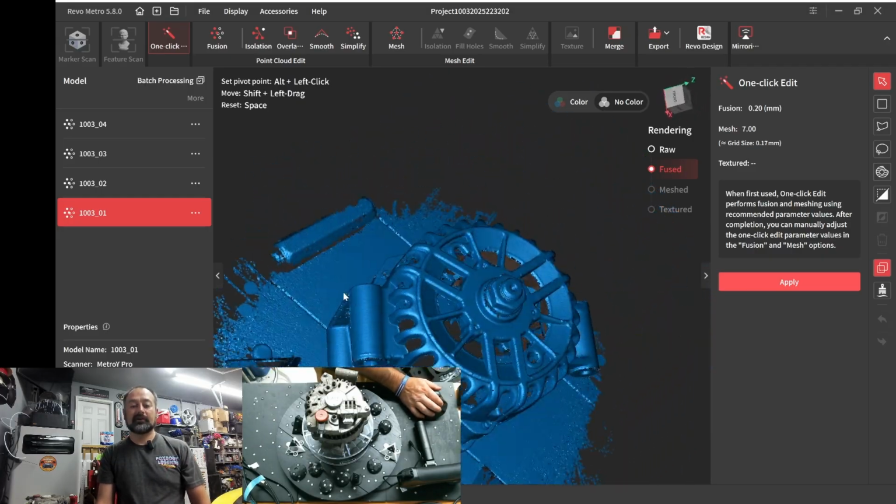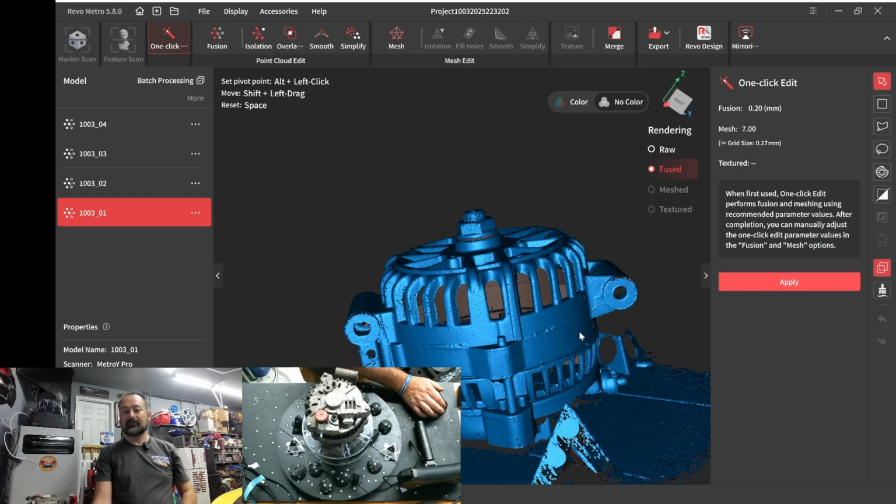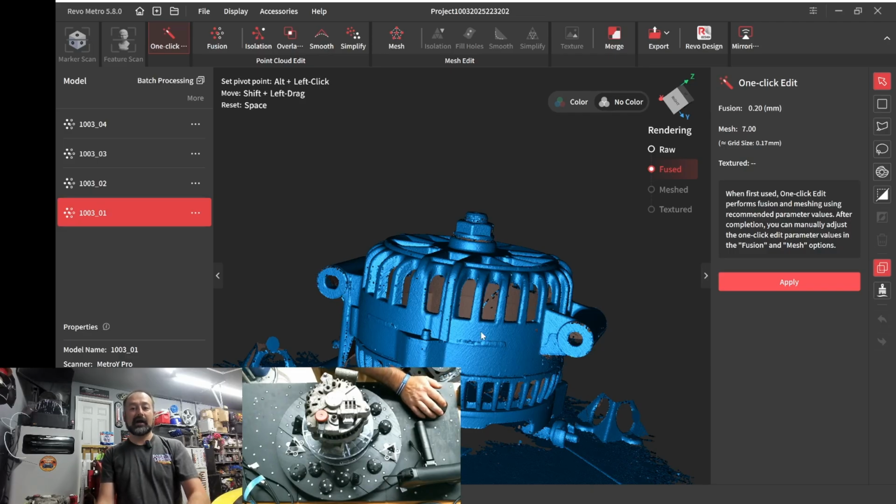Oh wow, I think that looks pretty good. Now I will say they've got a little bit more aggressive with their fusions. They're dumping data it doesn't trust. So like all the windings inside, I didn't tell it to do isolation. It just pulled that out. Do I wish they were less aggressive? Yeah, I wish they were like their older software, but they may bring that back.